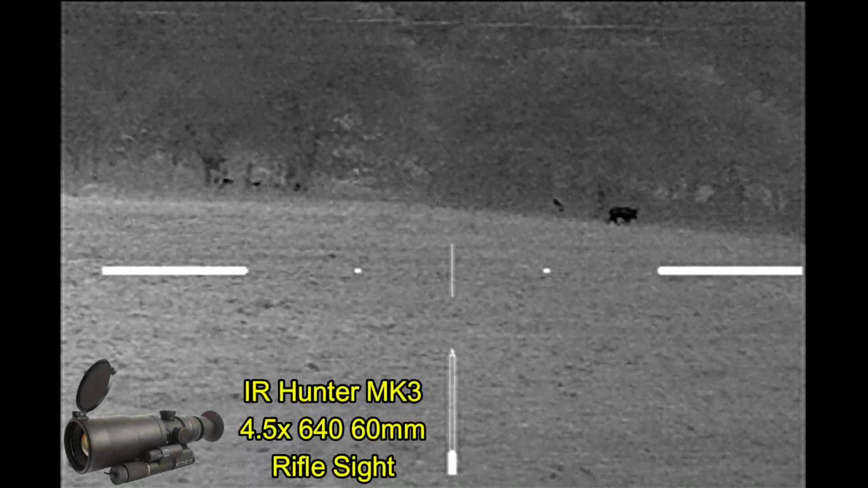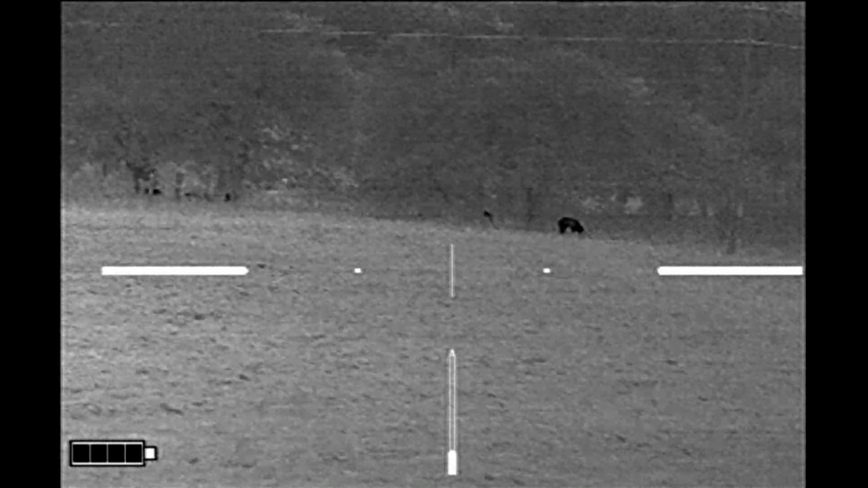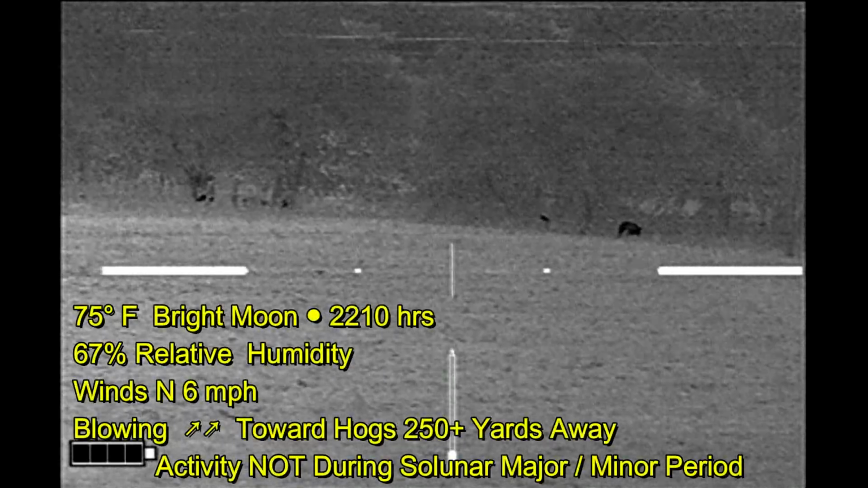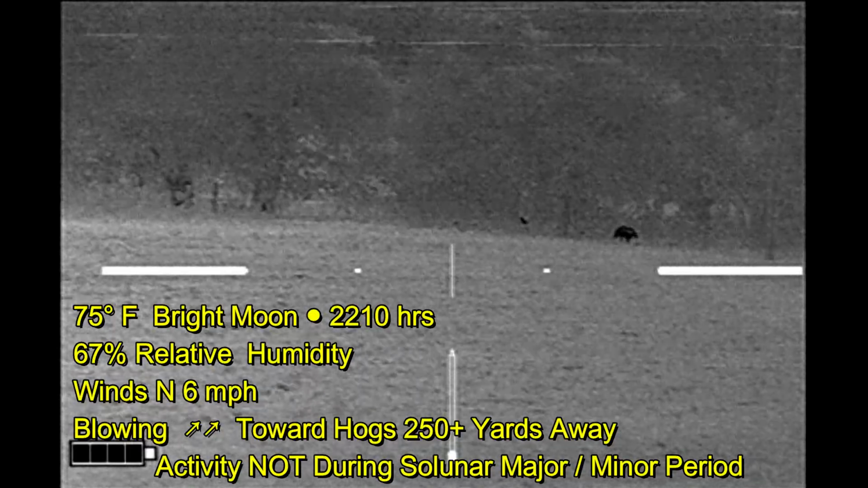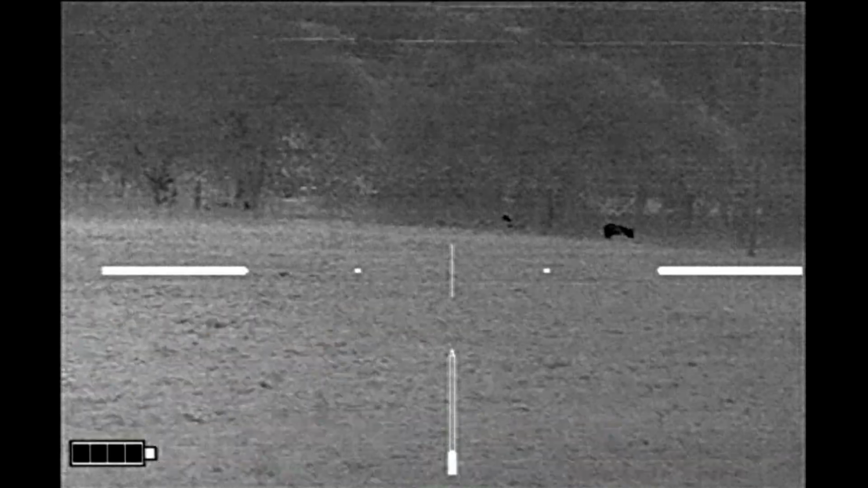The landowner had reported seeing a sounder with some large pigs. This certainly could be it. I'm not in a good position here because of the wind. I need to get closer to the fence line and be shooting back in this direction, to wake them out. So I'm going to have to move.